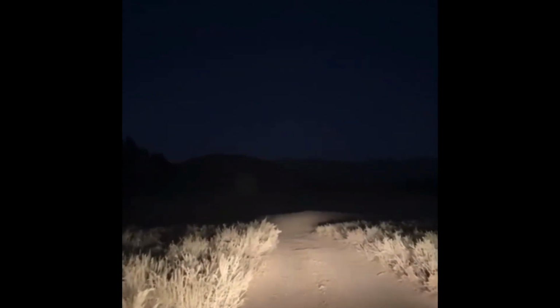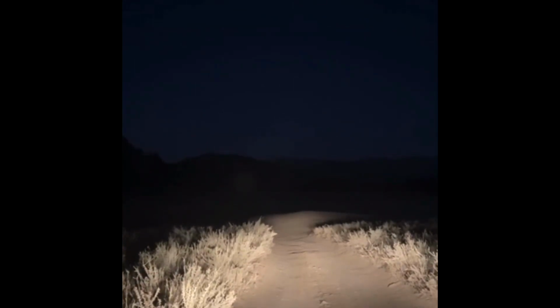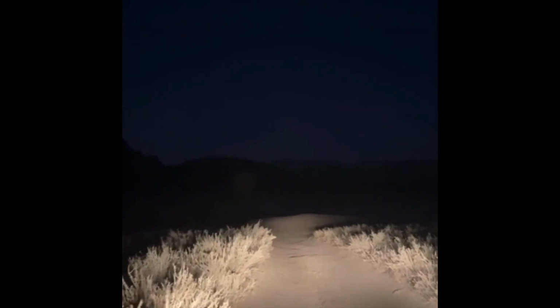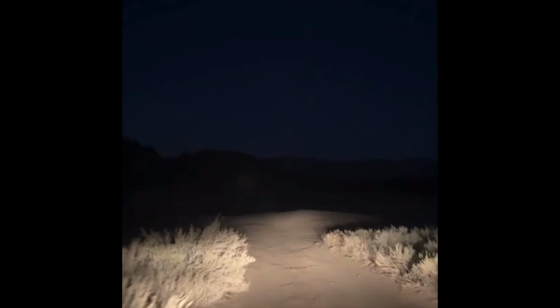Okay, so here's the road heading down. At the end of my headlights, you can see that's the precipice or the point where she most likely entered the water. That's where all the vehicles were on Sunday. All the authorities were parked. Okay, so it's just right here.